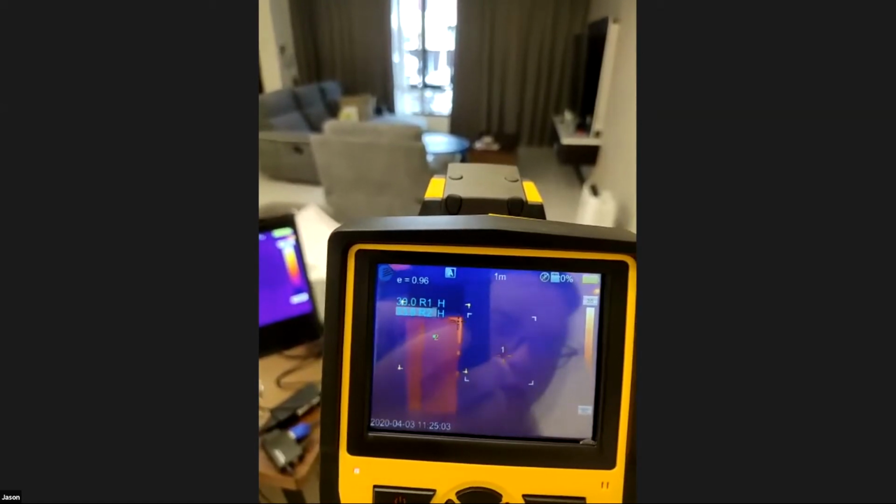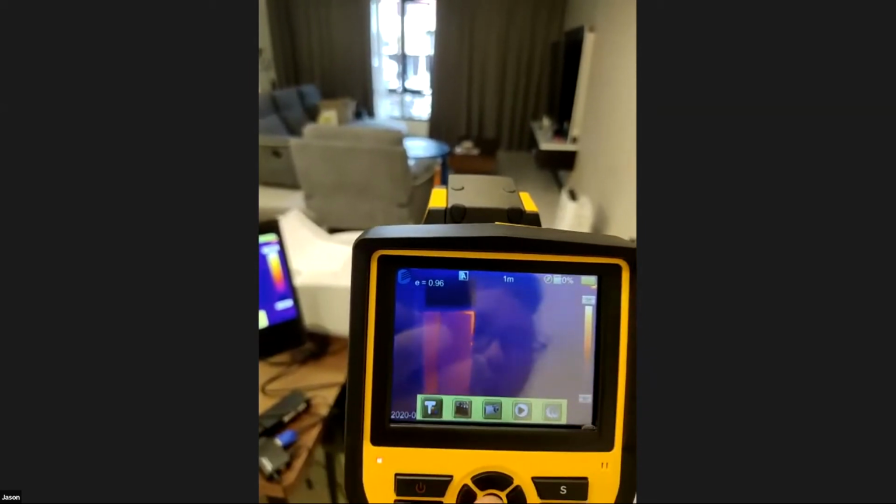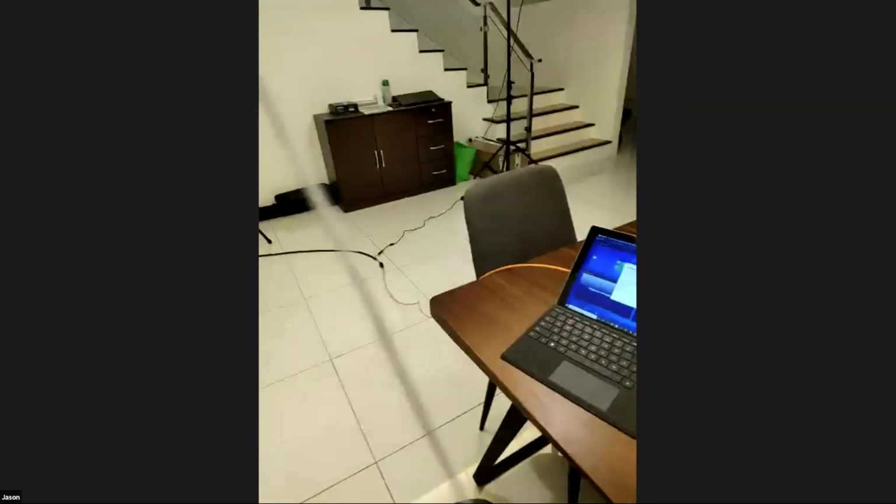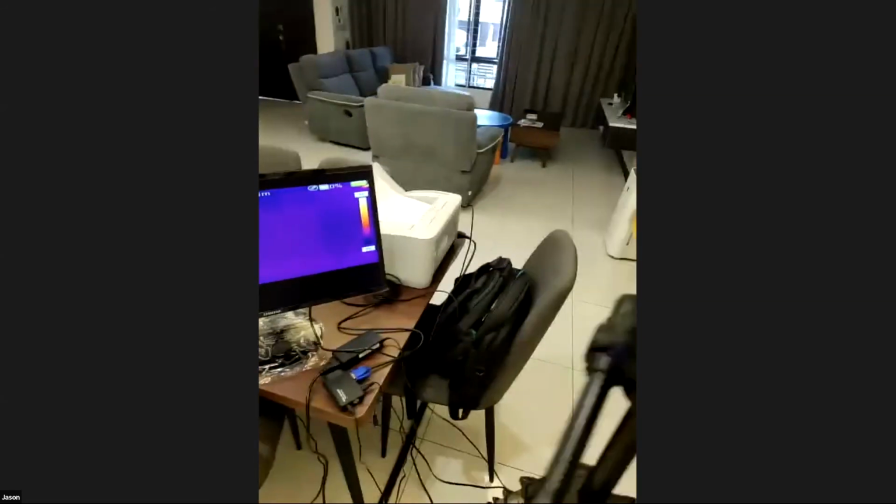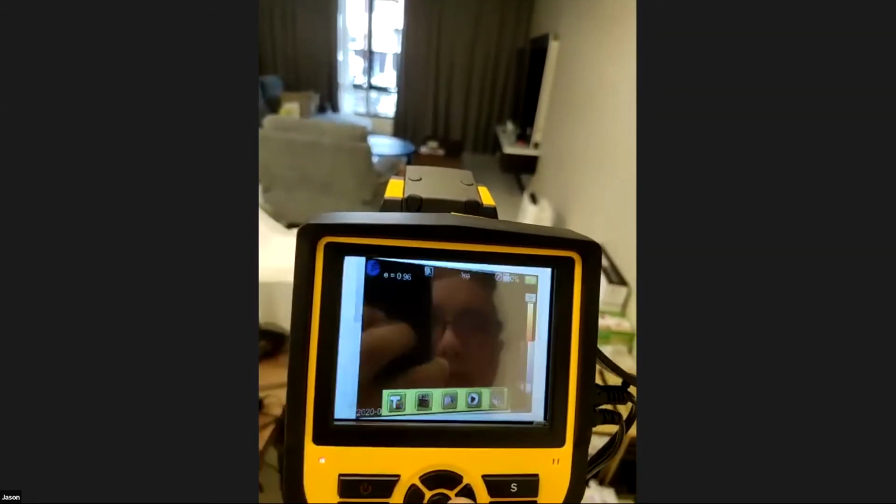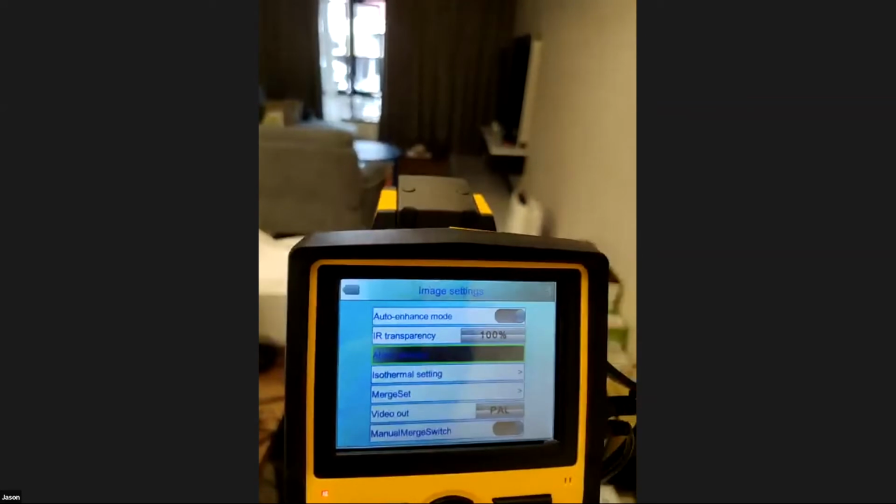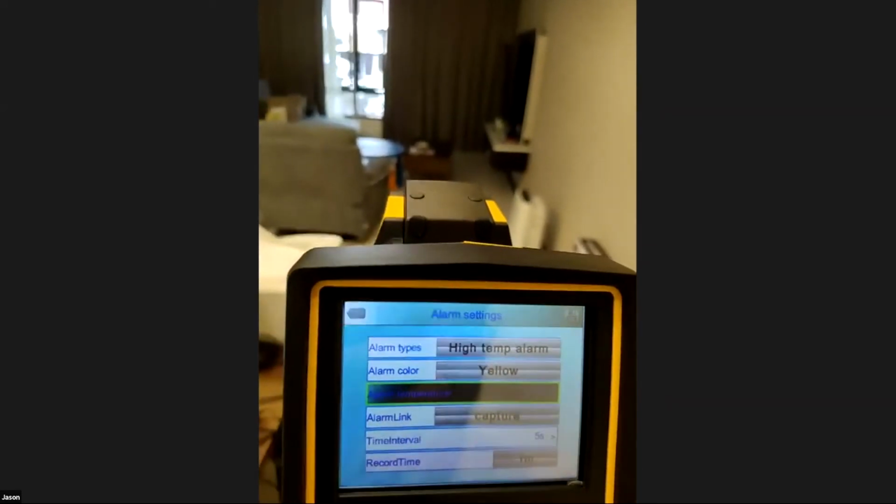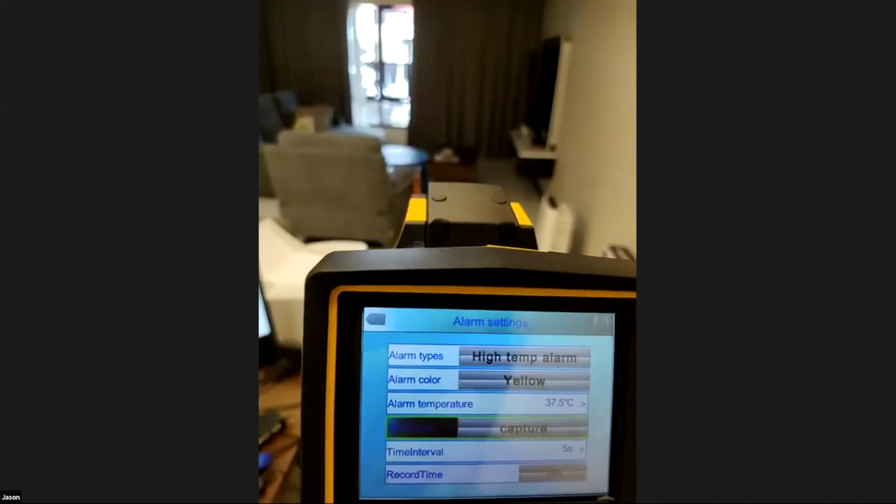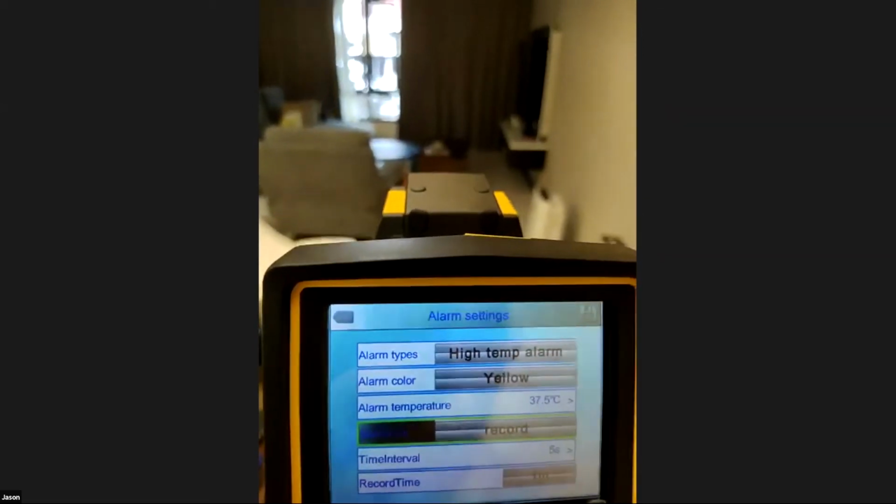Right. So you can set multiple regions. Let me show you what happens when it triggers. Let me get the lighter first. We have set the alarm setting here, the triggering point is 37.5. As and when it detects a temperature above this, it captures the video. You can switch it to record a video, but you can't have both at once. You can only choose either one.